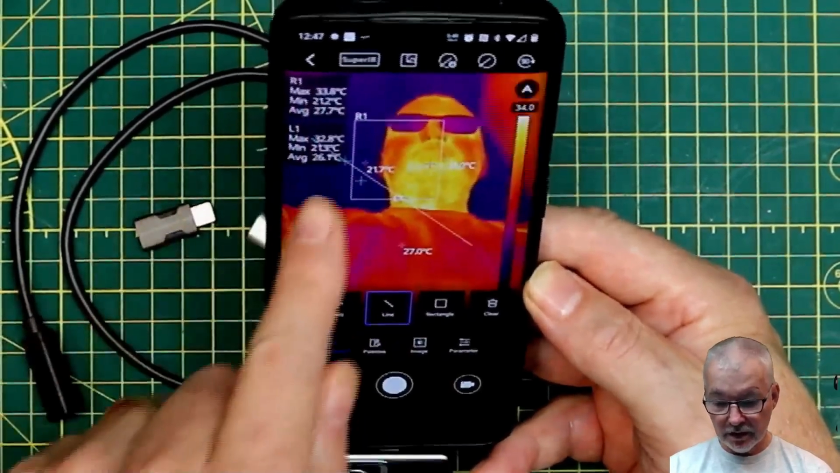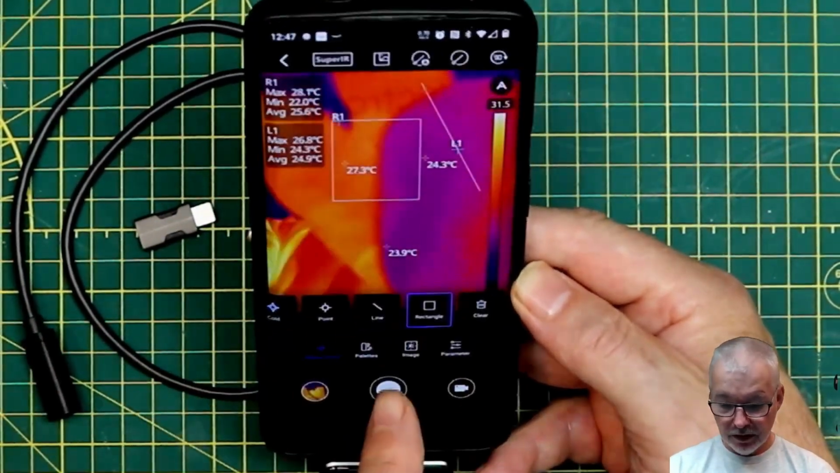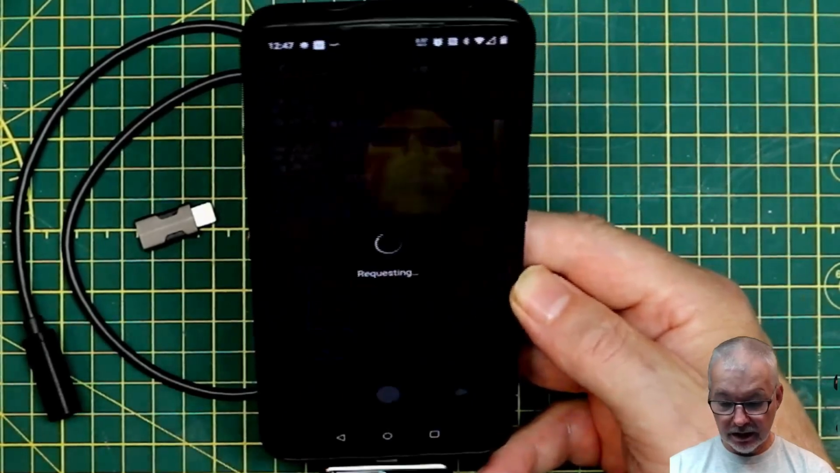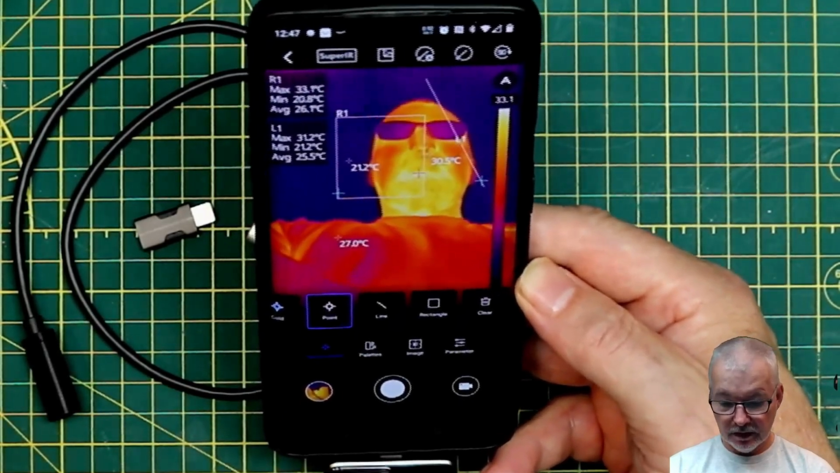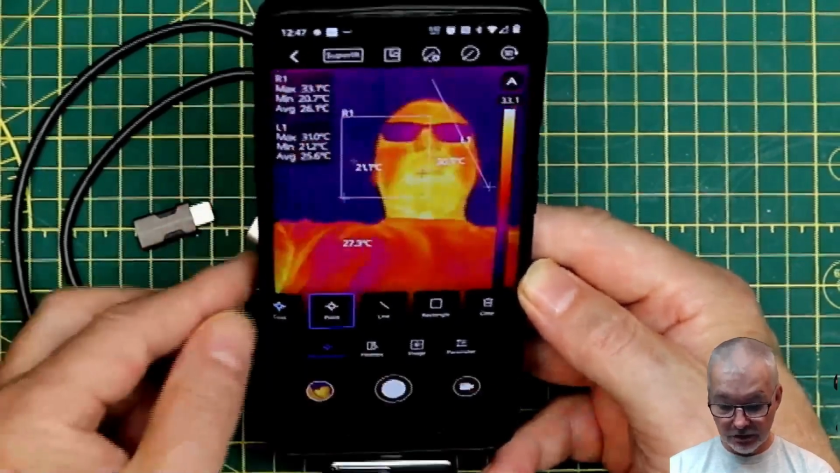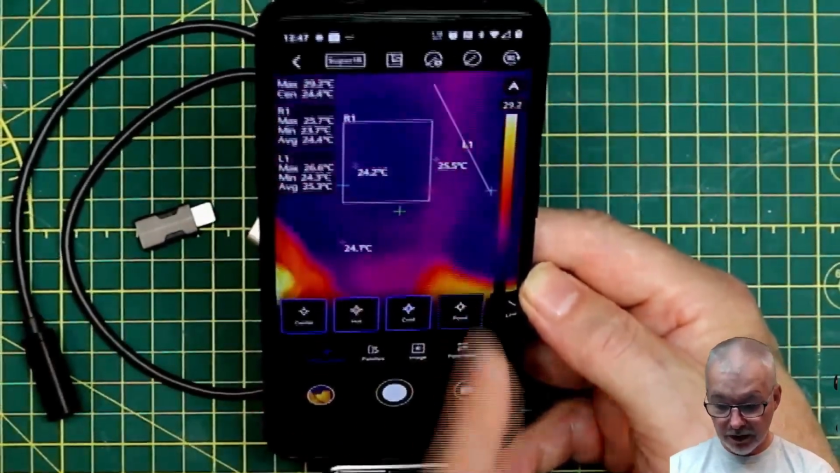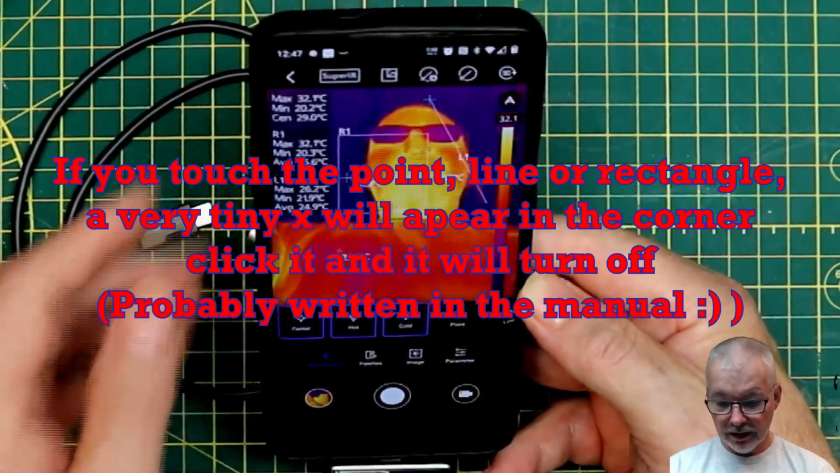Now I have both of these on. But you can have multiple: image, rectangle, line, and a point, I guess. You'll see. Yep, the point's working, so you can have all 3 of these running at the same time. I guess most of the time though you would normally run with these 3 on and the point off. How do I get rid of all those?